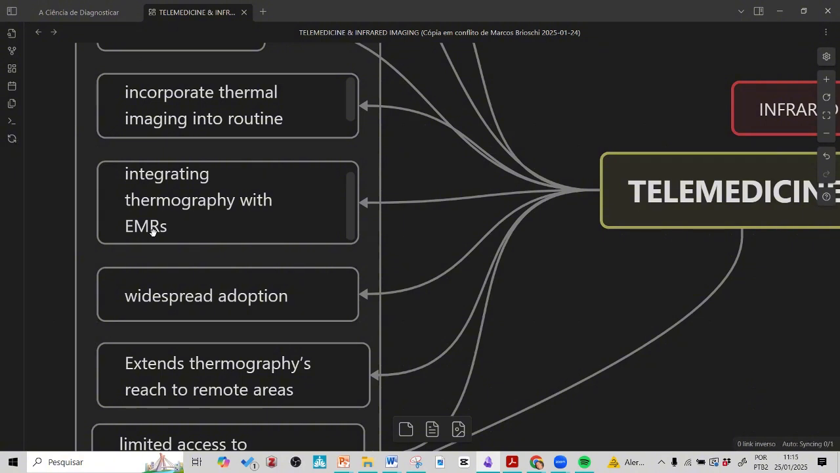We do not need to fight against other methodologies. Infrared imaging is better than ultrasound, is better than mammography, is better than... it depends. And this is not the way. We must understand that each situation is specific.